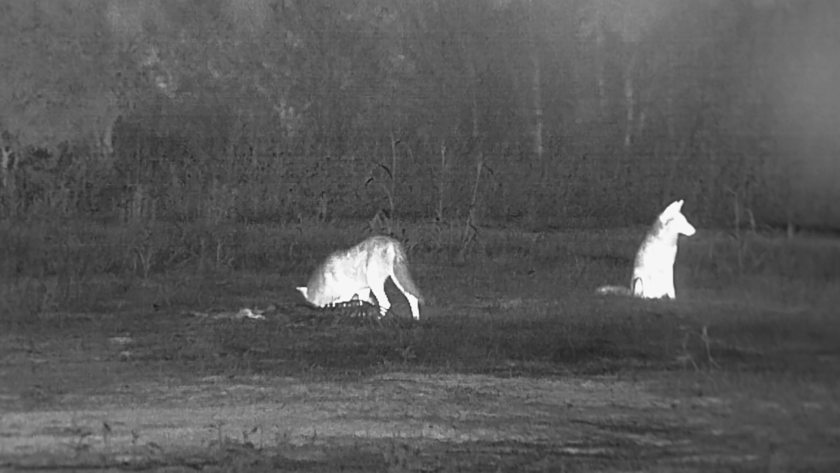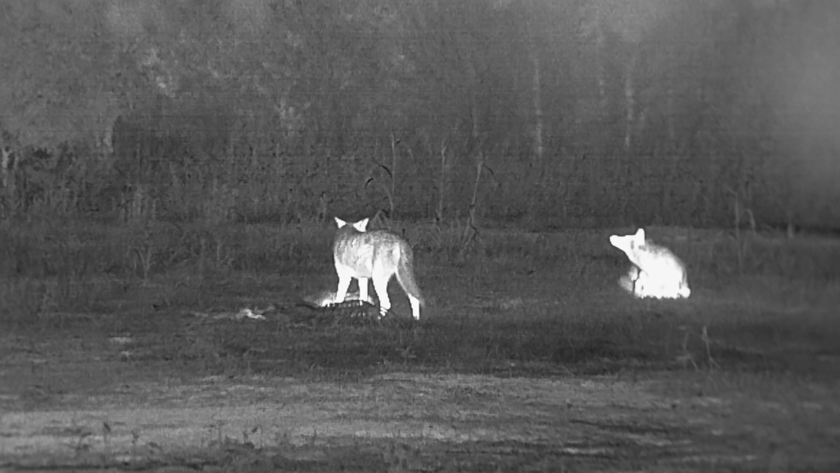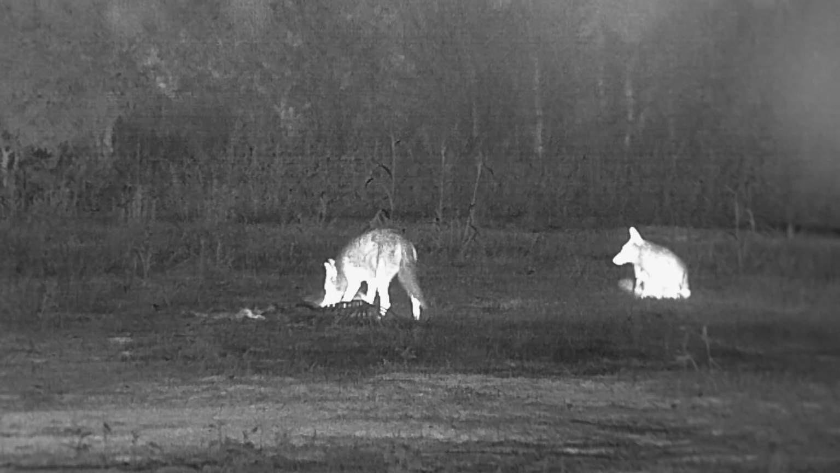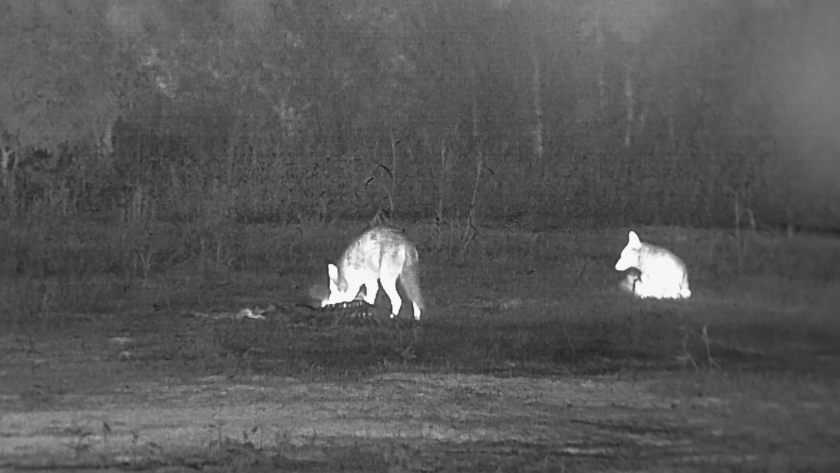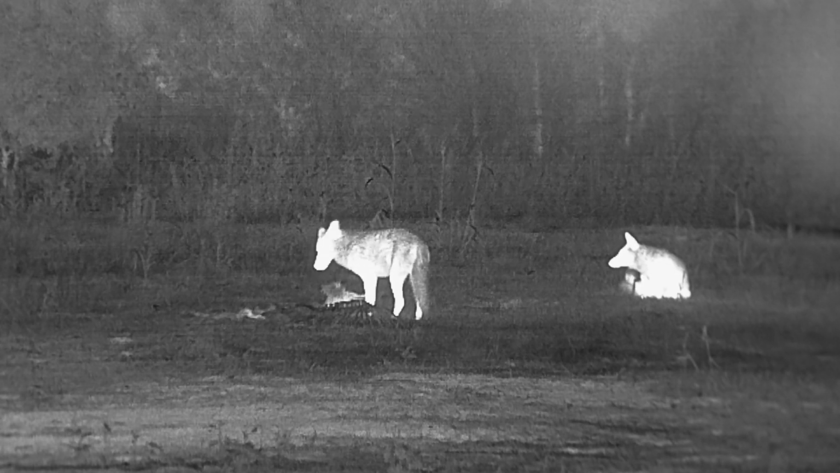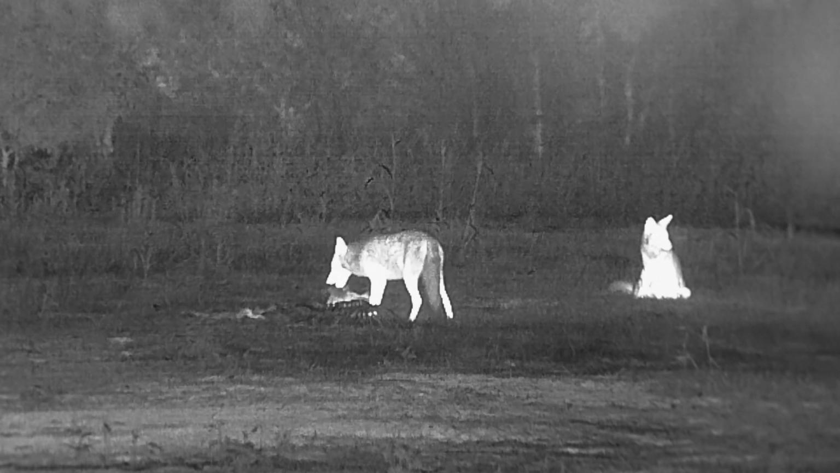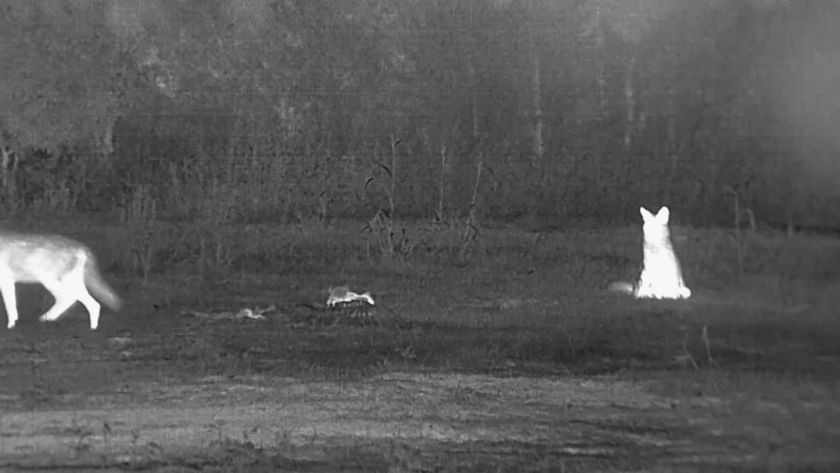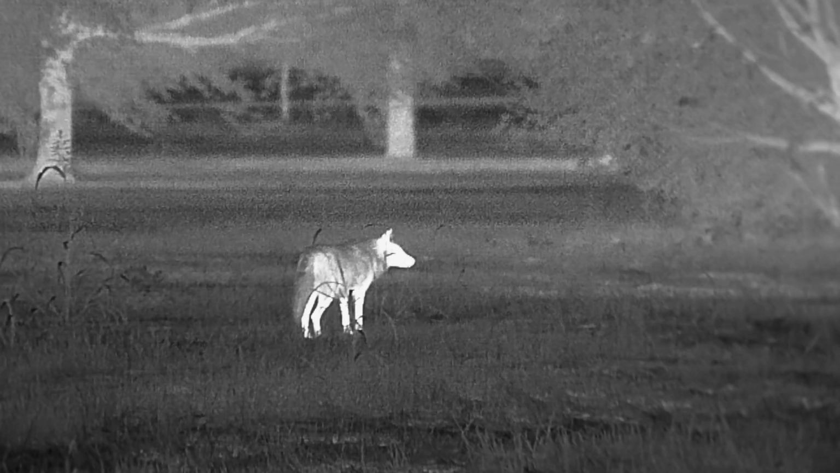Fast forward 2 nights later, and this is what we saw on the way by. These 2 coyotes were enjoying an easy meal when a group of pigs just happened to wander by.